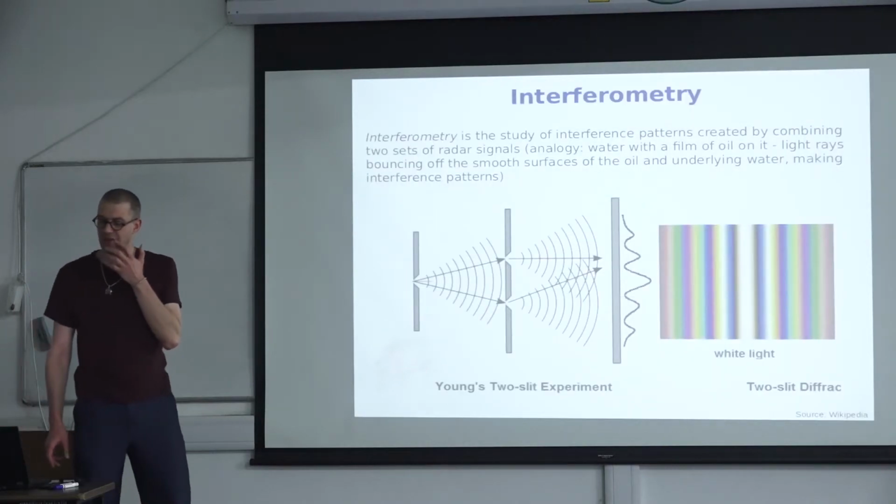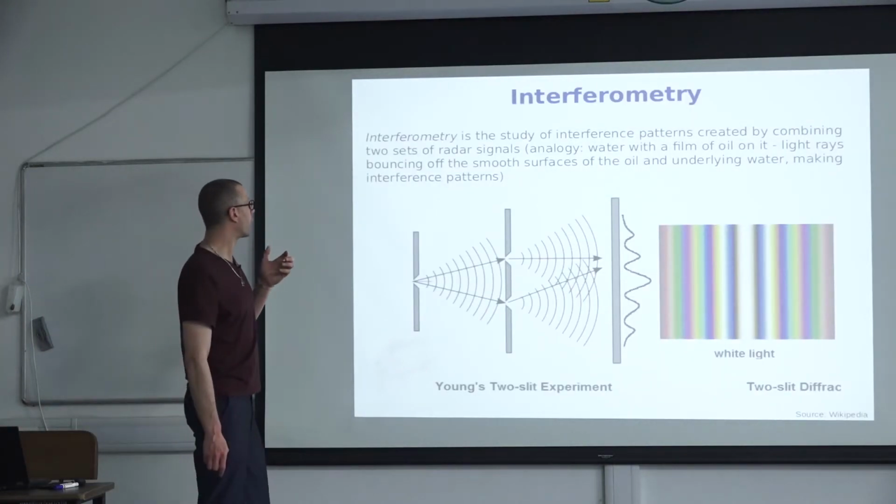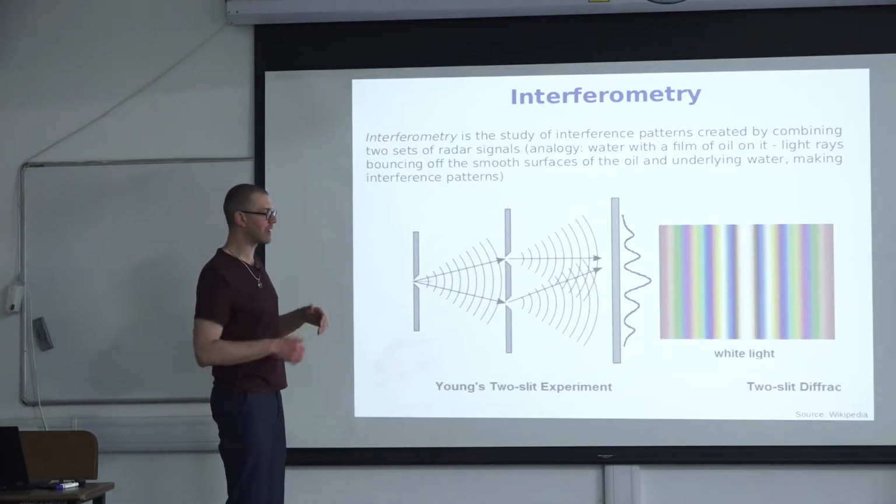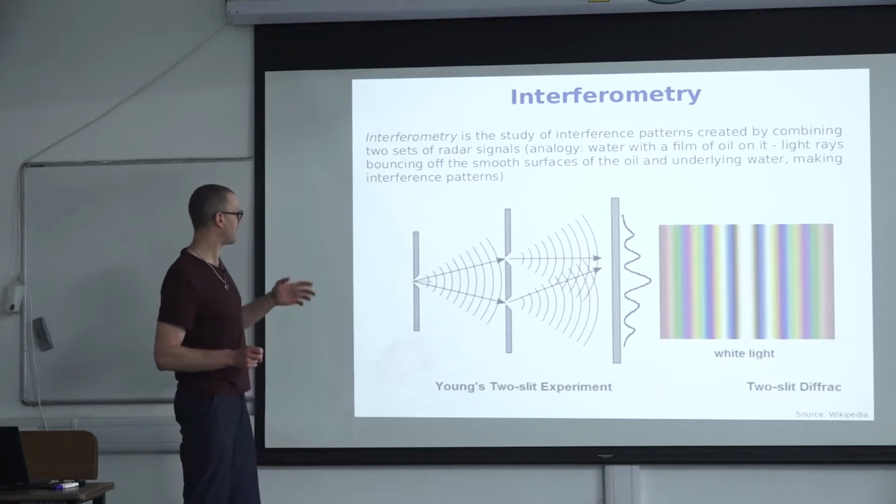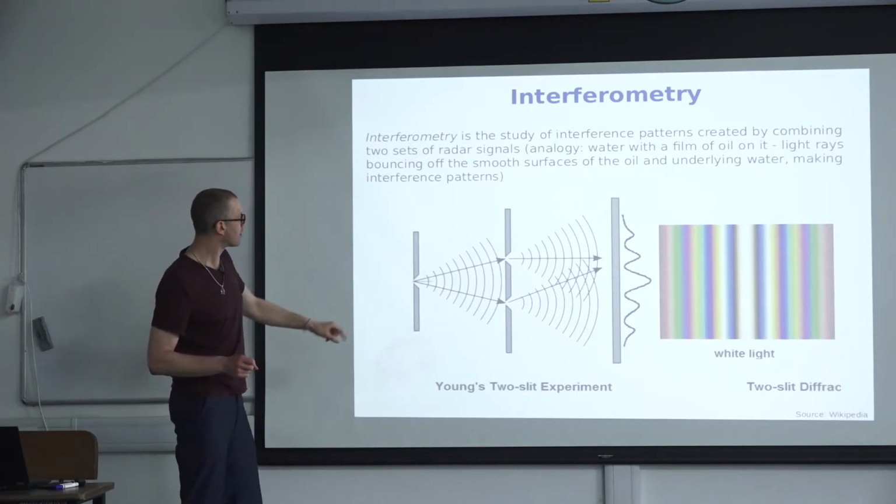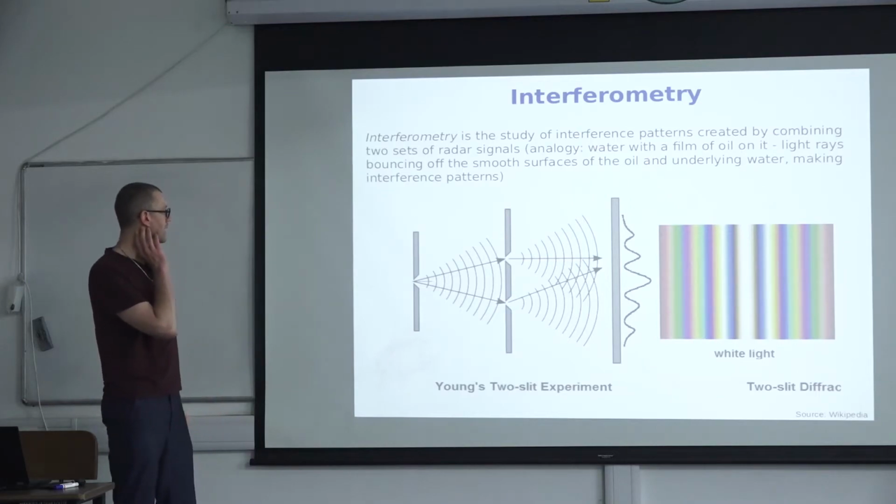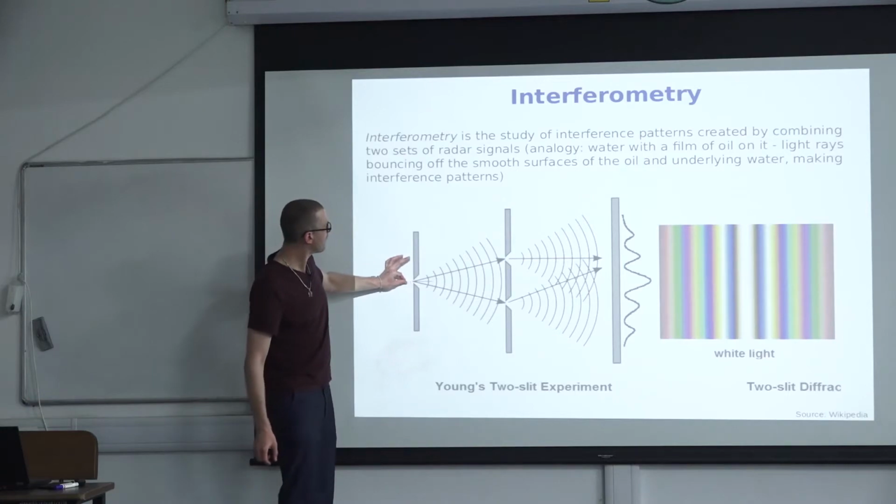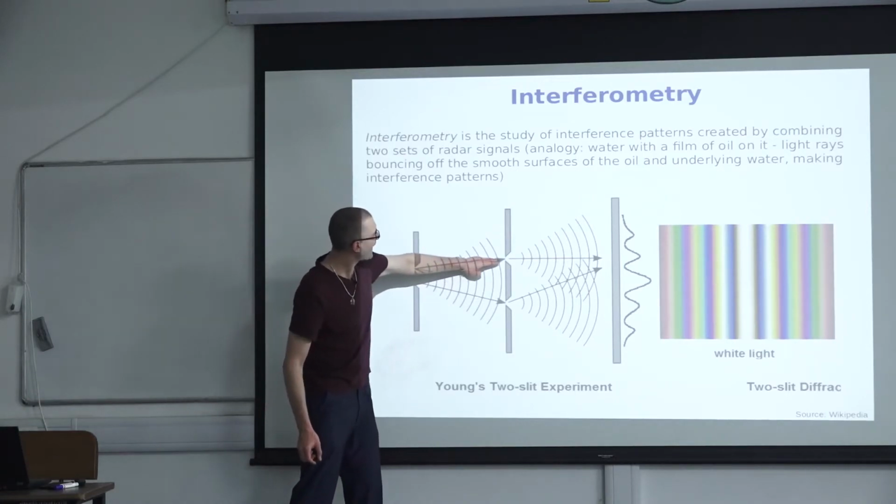interferometry. But the basic idea is that we are having two observations and they are generating an interferogram. And as an example of an interferogram, you can look at the famous Young's two-slit experiment where you have one light source. That light source gets split up by the two slits.